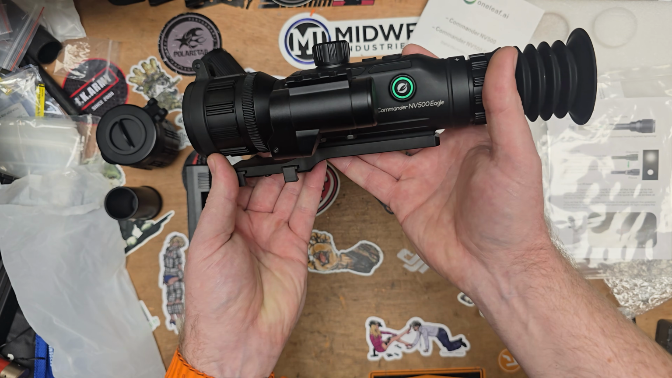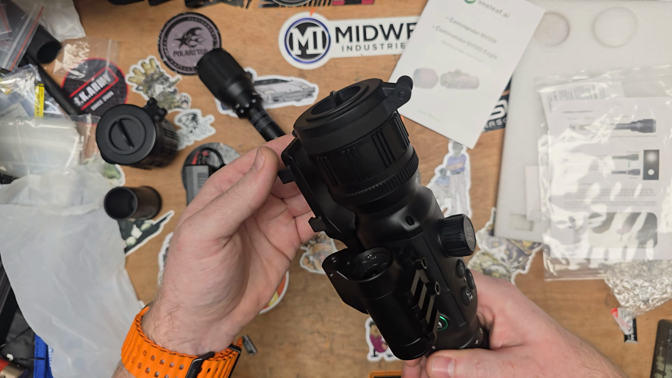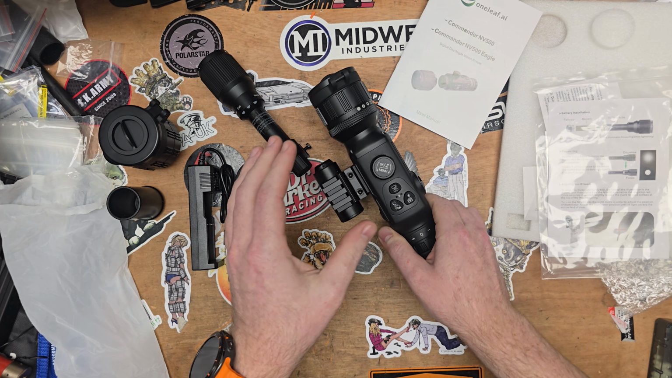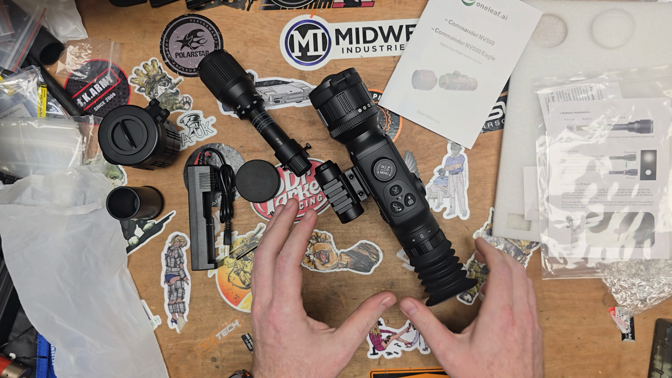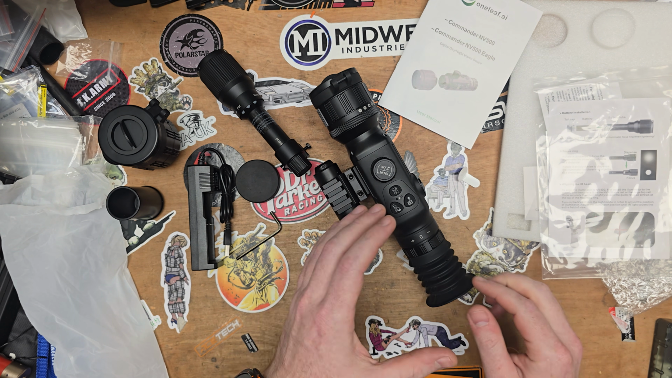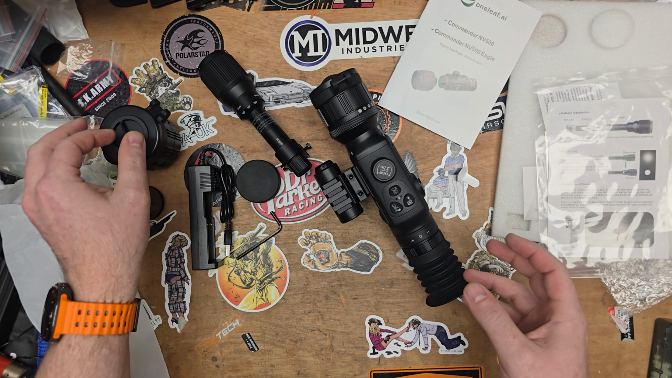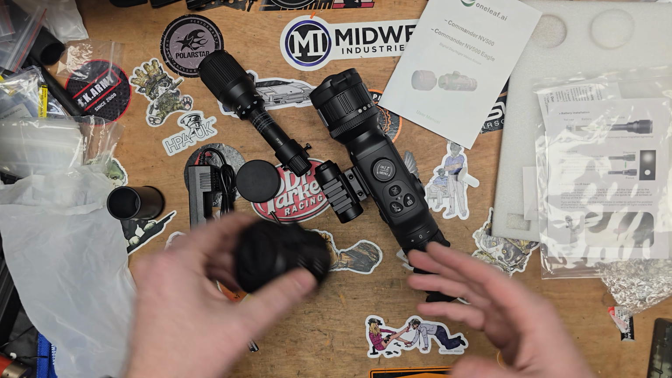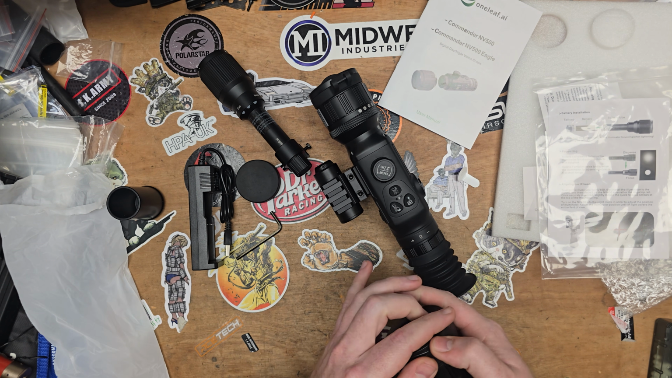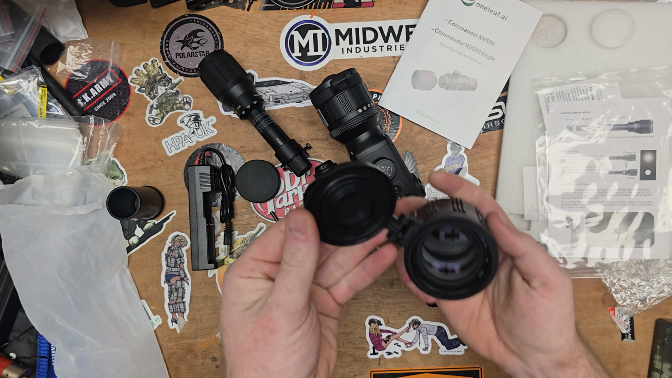So the Commander NV500 Eagle from Oneleaf.ai. Now, apologies to them because it has taken me a bit of time to get round to taking a look at this. And I did say that I would, when I spoke to them about it. I said, look, I'll do an overview of what it is. We'll do a quick bit of video, and then I want time on the optics, so I'm going to take it somewhere when I get a chance and just see how it performs in the day. We'll see how it performs in the night time as well.